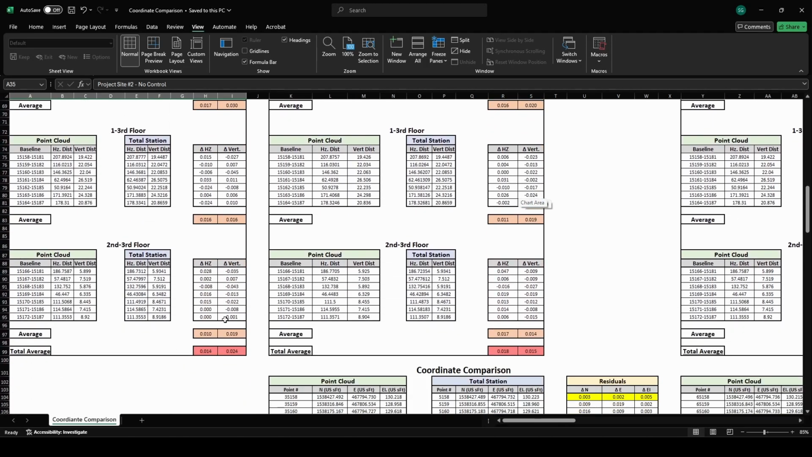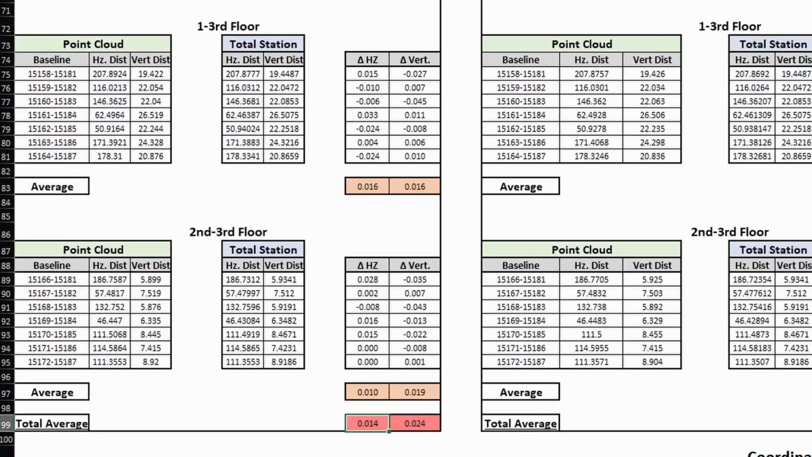Average horizontal and vertical residuals of 14 thousandths of a foot or 4 millimeters and 24 thousandths of a foot or 7 millimeters respectively were observed. Now these values are relatively quite a bit higher than the first project site, but keep in mind that this project is almost 20 times the size and spread across multiple floors.